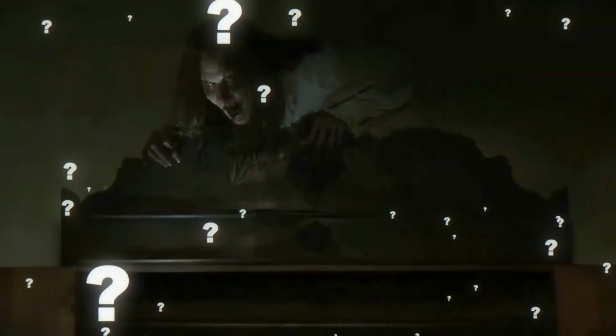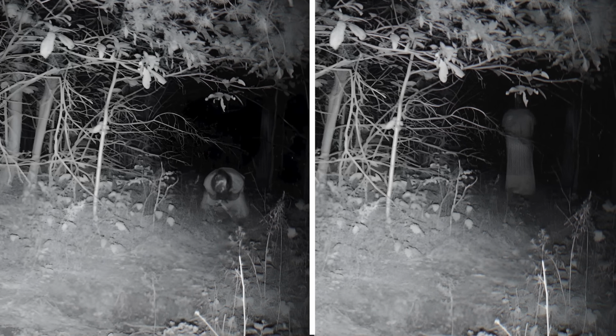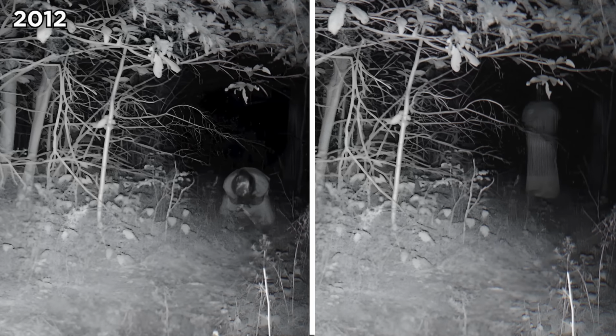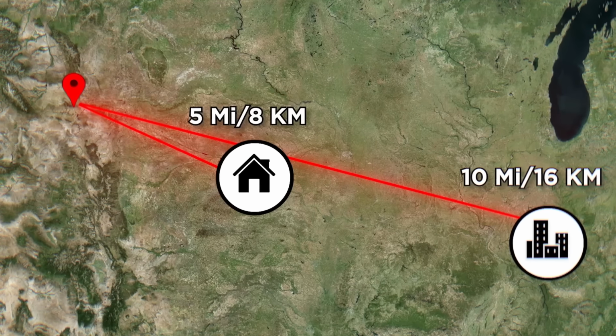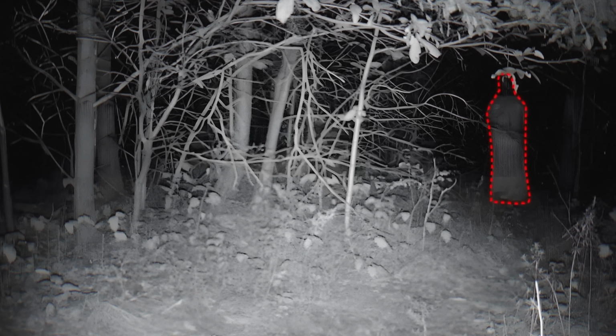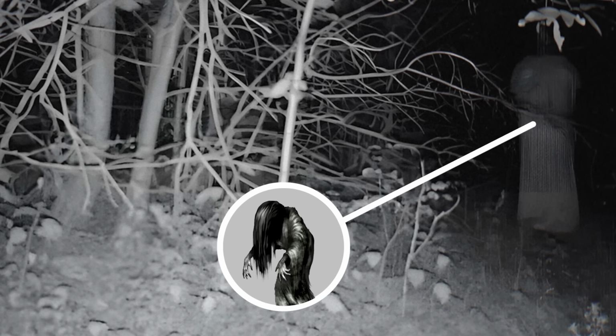Ghosts definitely aren't real, right? Because if they're not, then how do you explain this creepy scene? Captured less than 3 minutes apart, these images seem to show a figure of a robed individual kneeling over in the midst of some unknown forest, and then standing a little bit further back, staring straight at the camera. These images were captured in 2012 in the middle of the woods, 5 miles from the nearest house and 10 miles from the nearest town. So it seems unlikely that a person would have naturally stumbled across this trail cam, which has led some to speculate that we might be looking at a ghost or a witch.